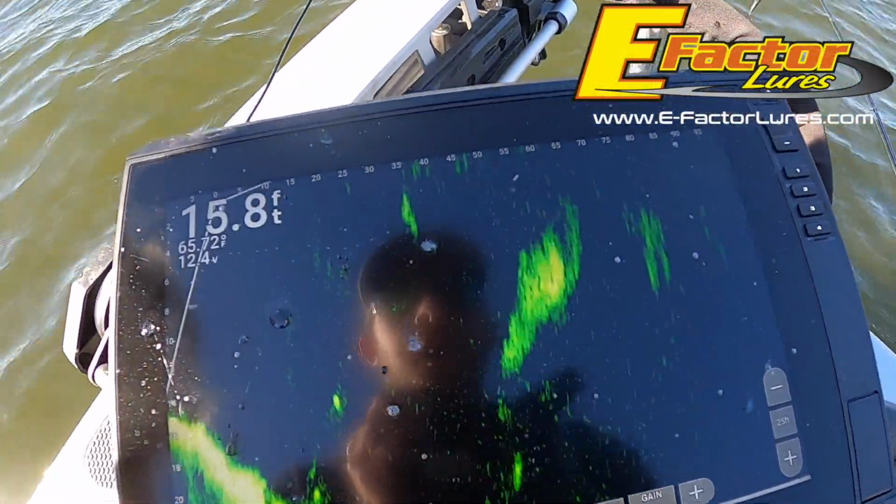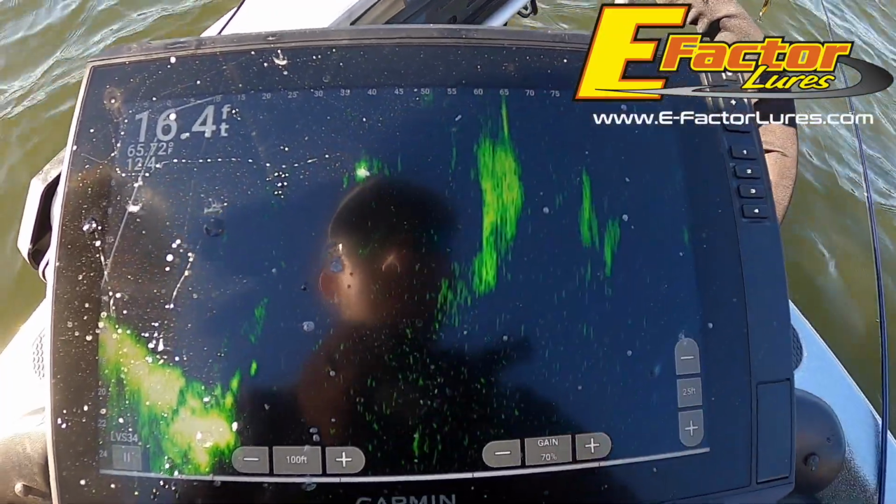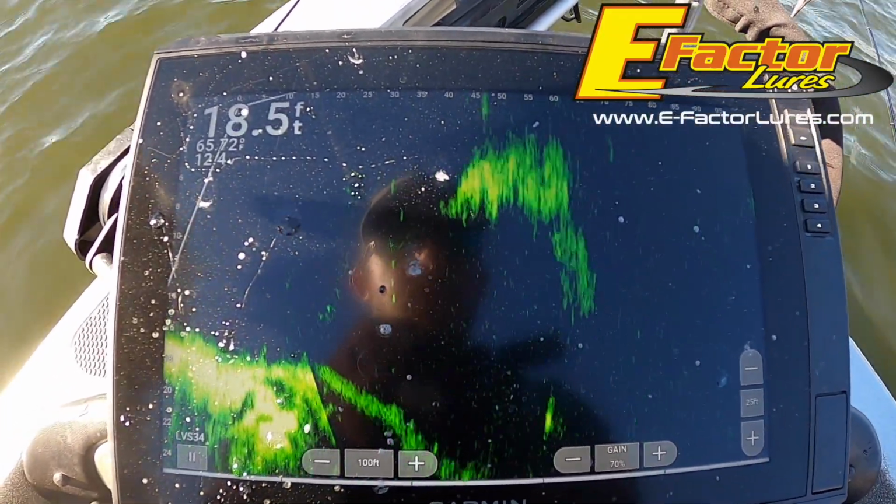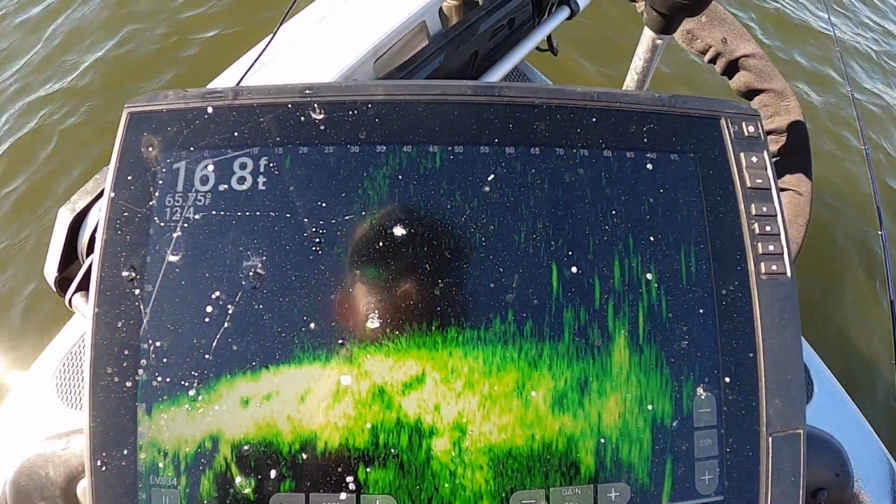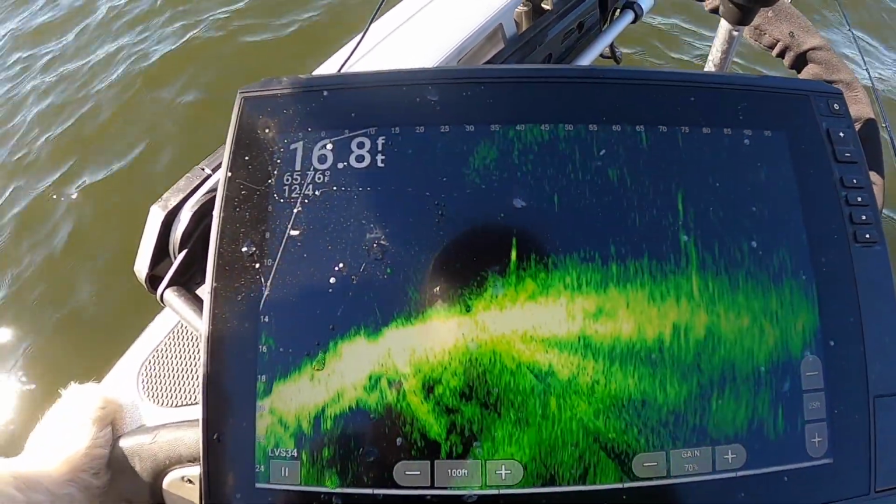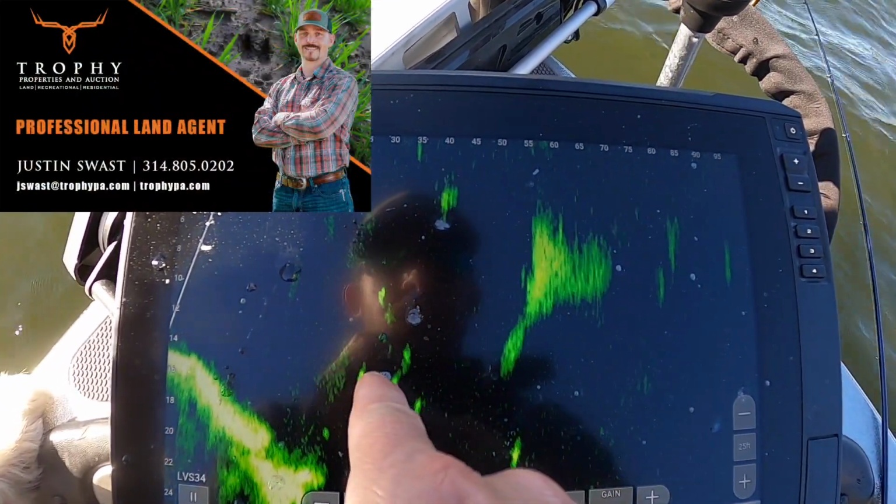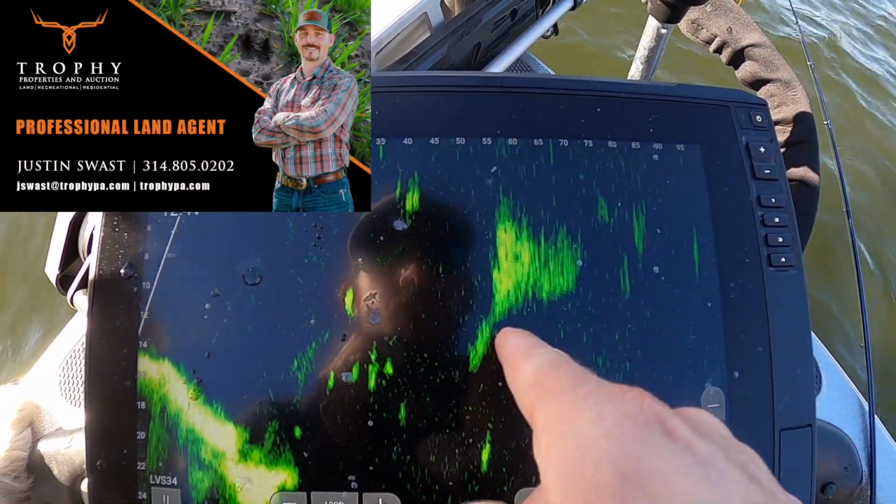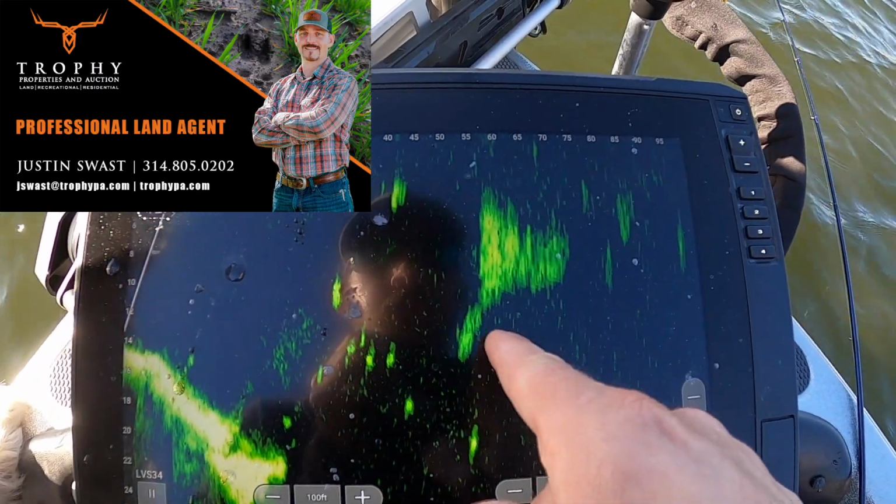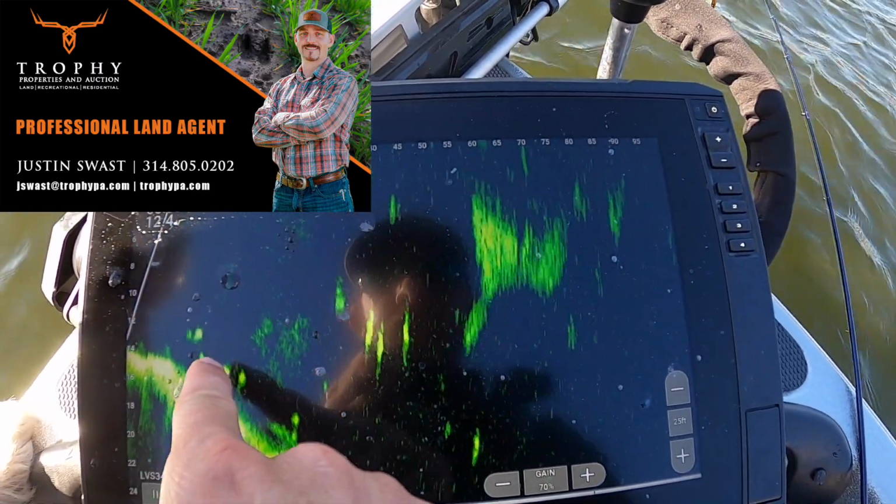Alright, I want to show you guys kind of what I'm talking about with the shad. So these little clouds here are the shad. And if we pan over, there's a bunch of fish. Some of those are bass, but they've been kind of roaming underneath the shad. Like here comes some right here. So they're moving. They're probably going to position underneath here, and they might even come up and start feeding on them. But you can see some of them coming off here.